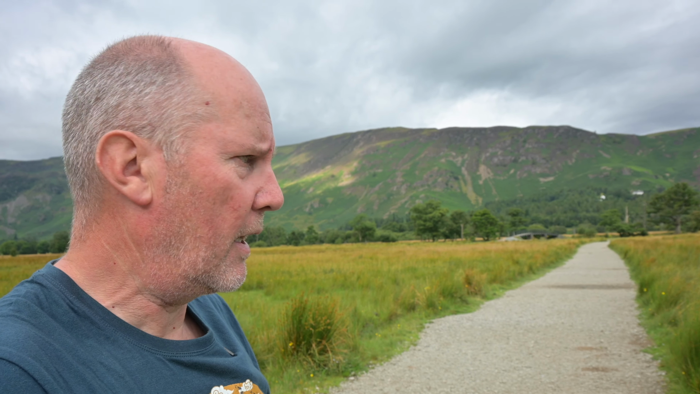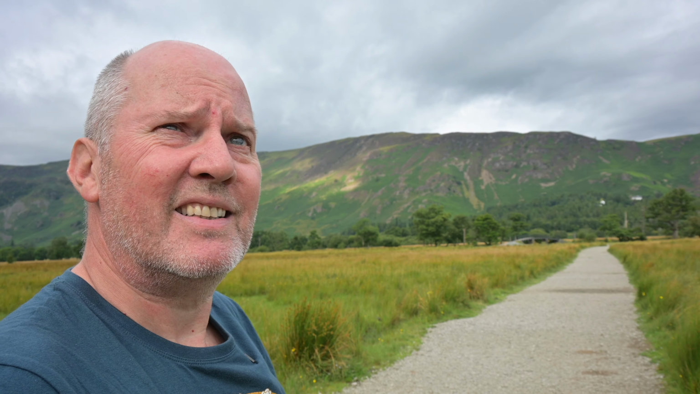So a pano is not really working because of the long exposures, and the sun is coming in and out, so the exposure is changing. You need the exposure to be the same for a pano to make it look good. So I'm going to move over to, I've seen this bridge over here, and there's some really interesting trees to the other side of it. So I'm going to move up to there and see if we can get an image there.